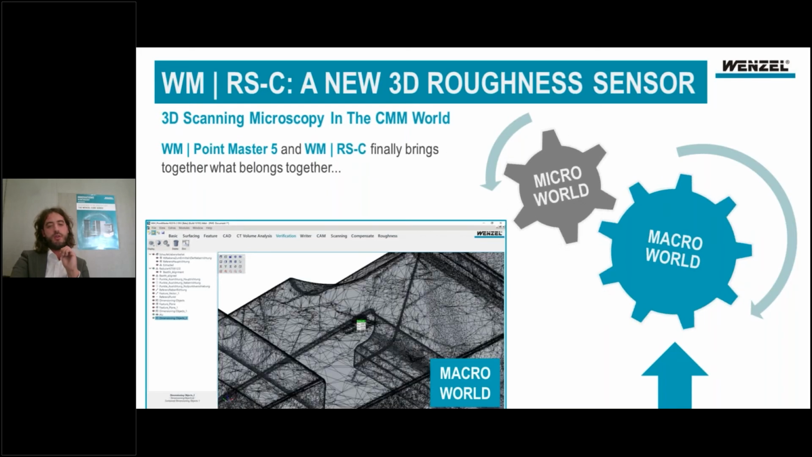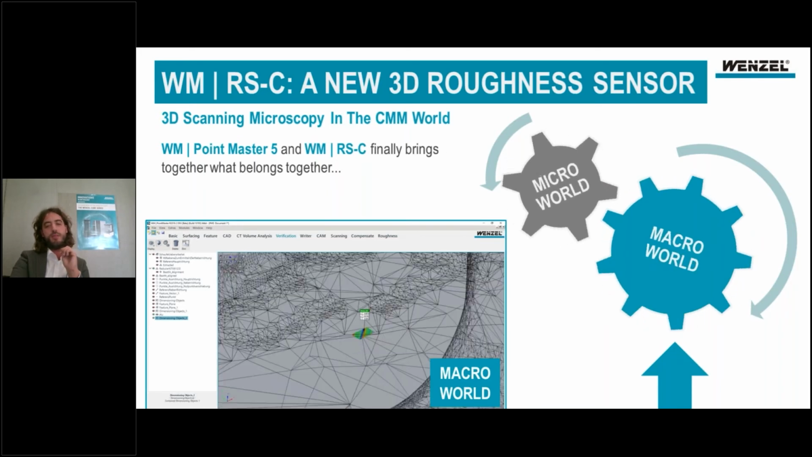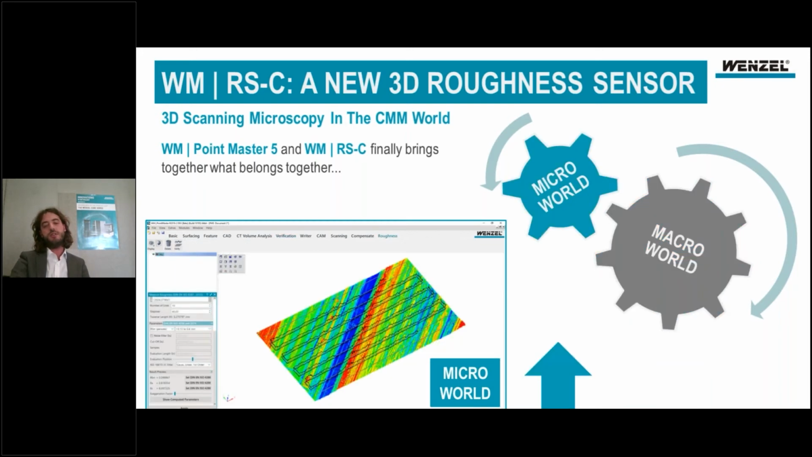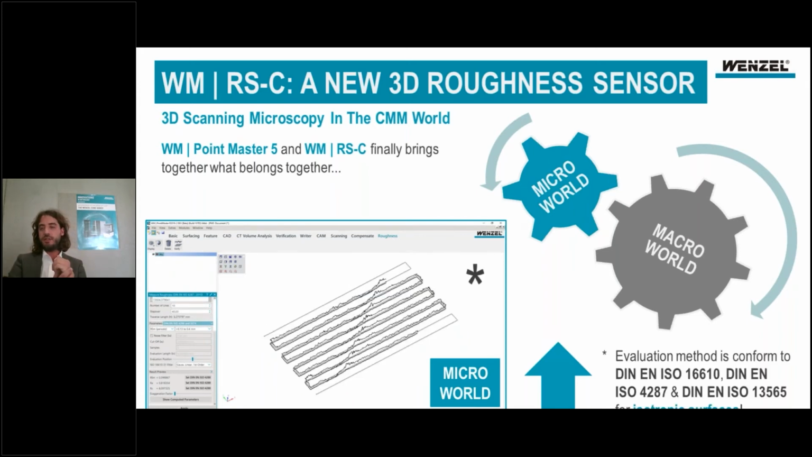When we go into detail, at some point we get our roughness evaluation. We switch into our roughness module and then get a detailed description and an idea about how our surface looks on the micro scale. Of course, we are free to do all the evaluations that we know from the DIN and ISO standards.